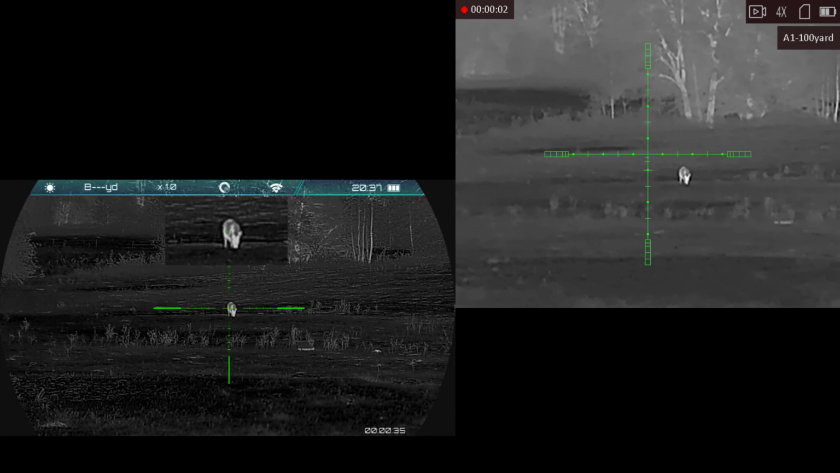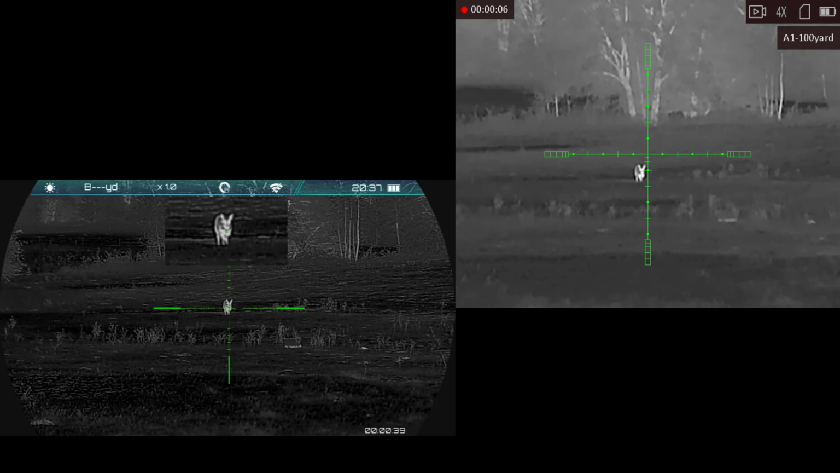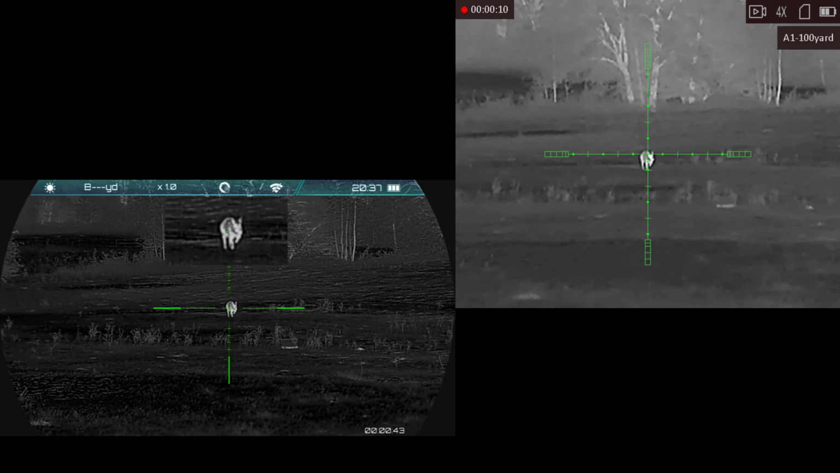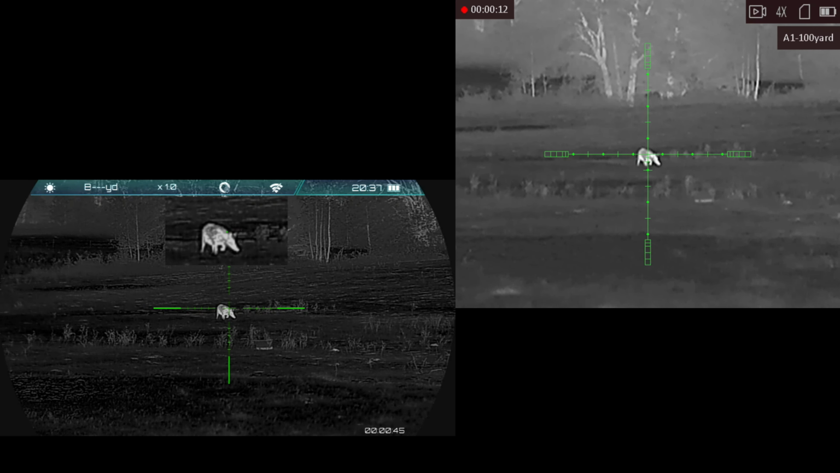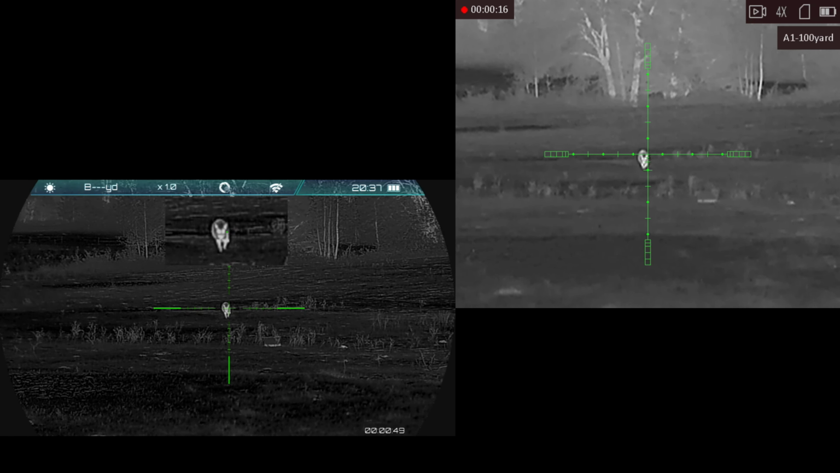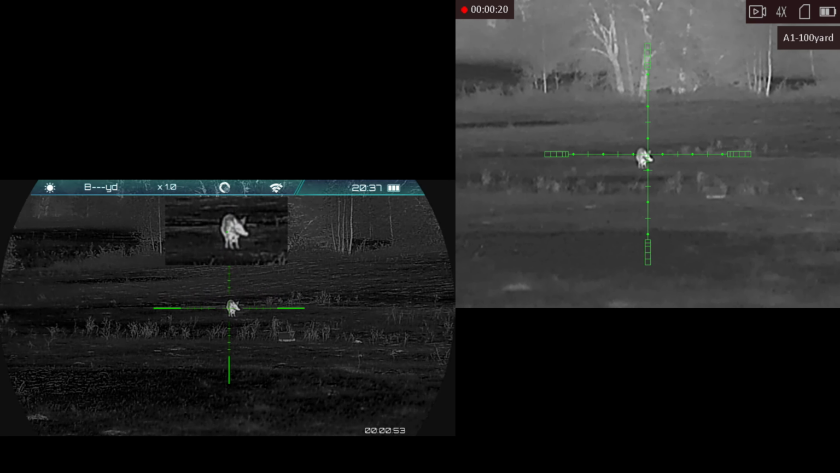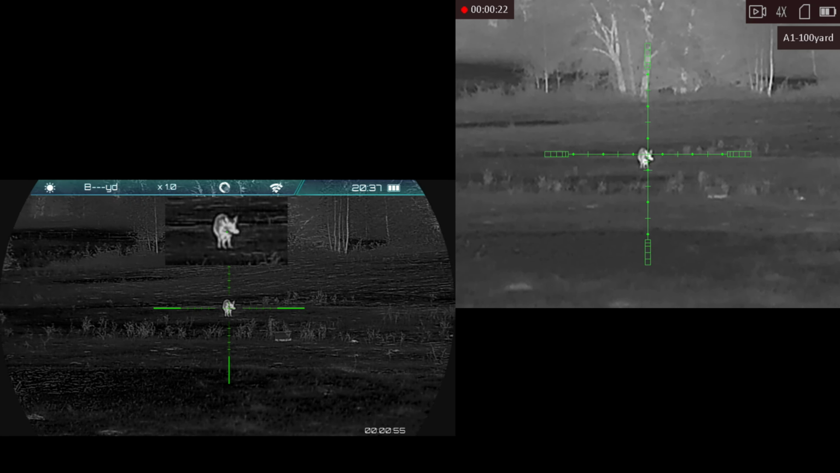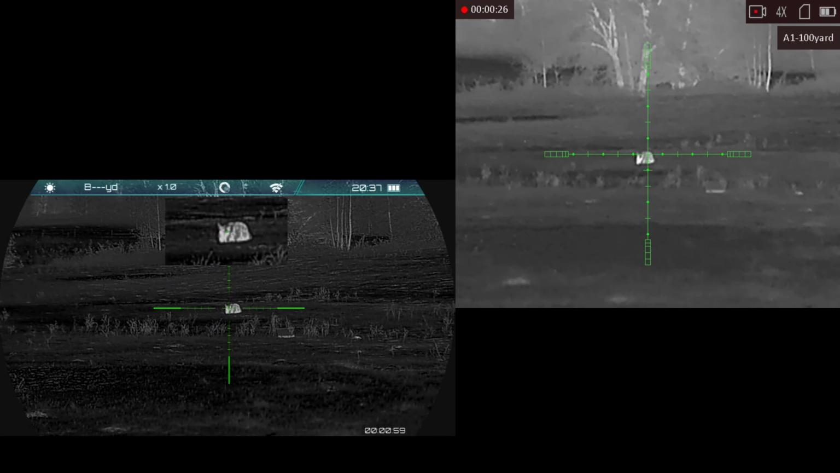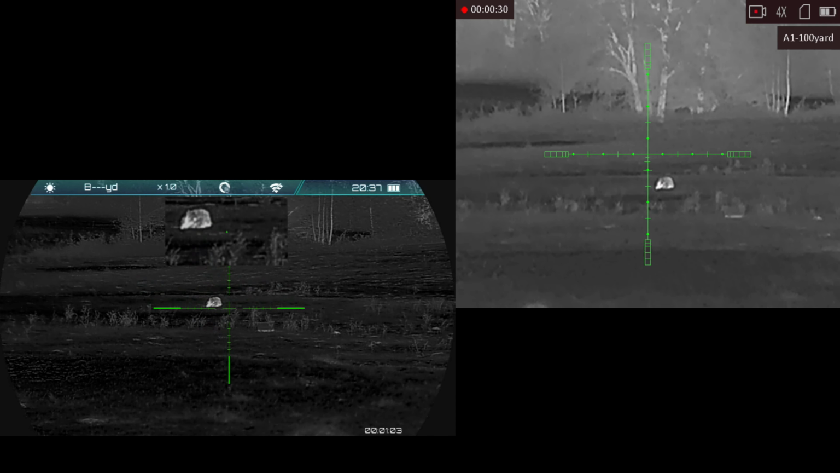So here we have a side-by-side comparison of the Rix L6 and the AGM Adder 640 35 millimeter. This pig's about 140 yards out. You can see the differences in the clarity and the definition between the two optics. AGM has a cloudier look to it. No matter what we do to the settings, it kind of has that look, versus the Rix is really nice and clear, with a lot better definition of the background and the foreground.